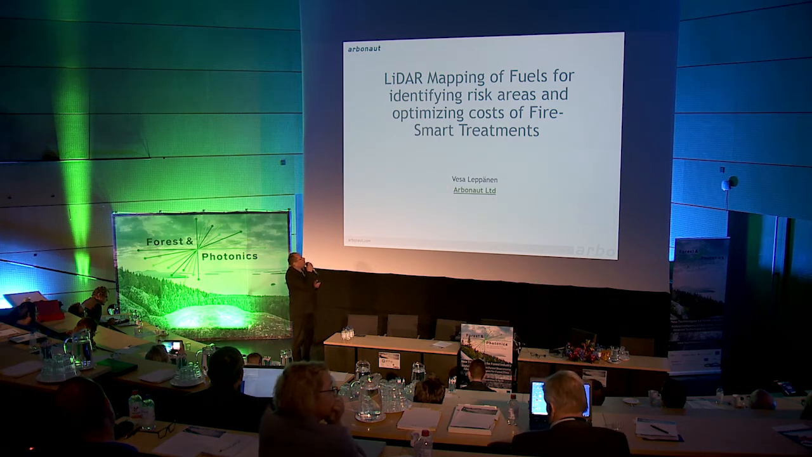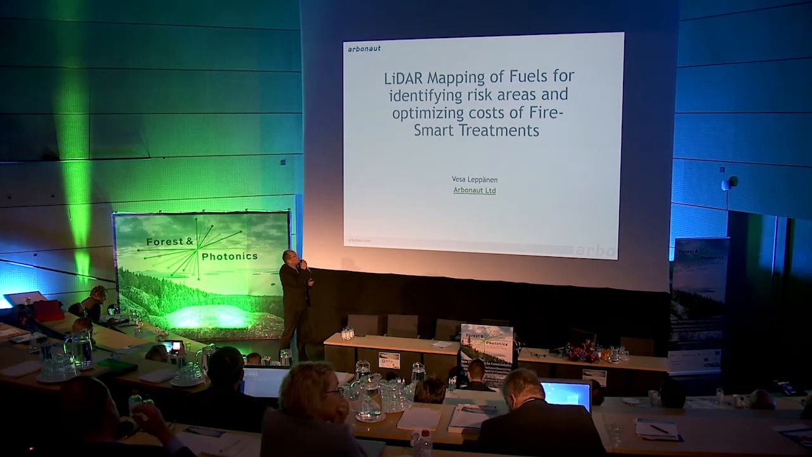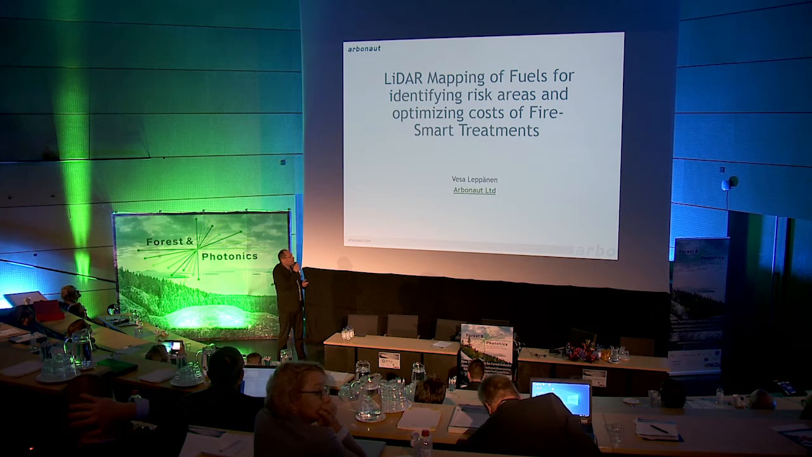So I'm talking about LiDAR mapping of fuels for identifying risk areas and optimizing cost of fire smart treatments.